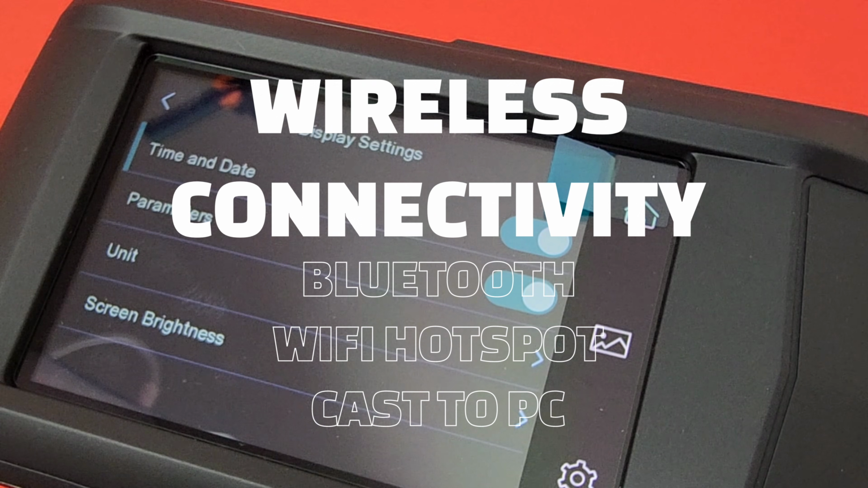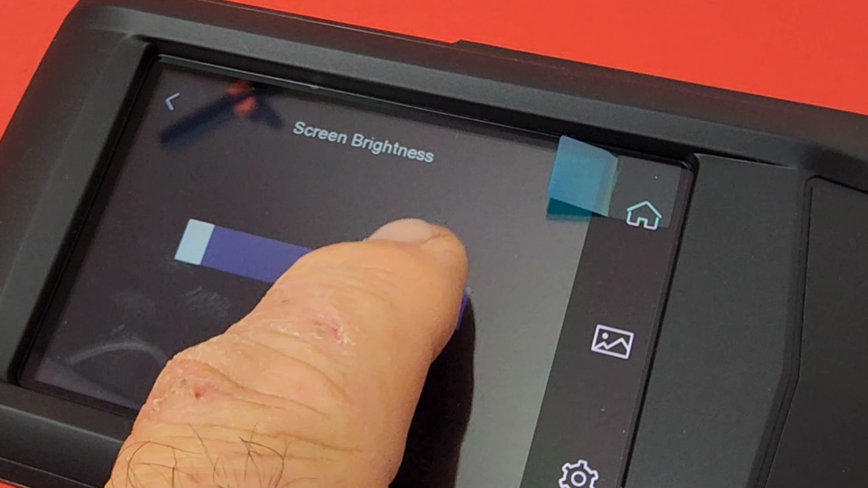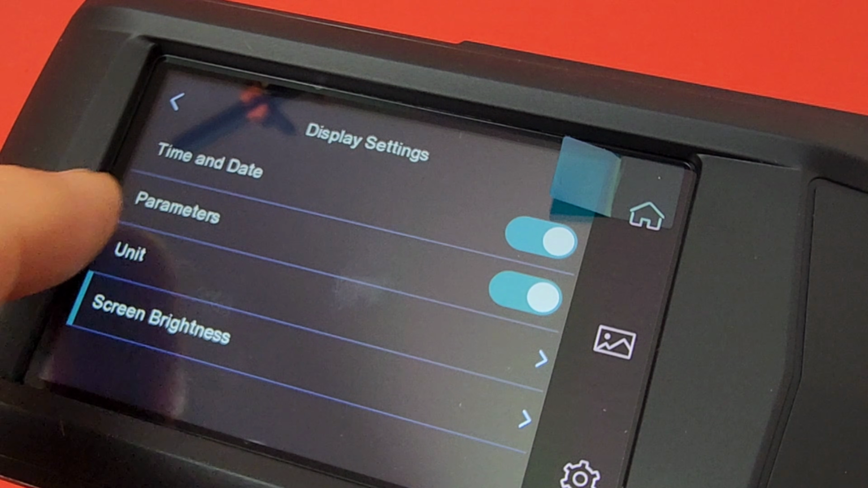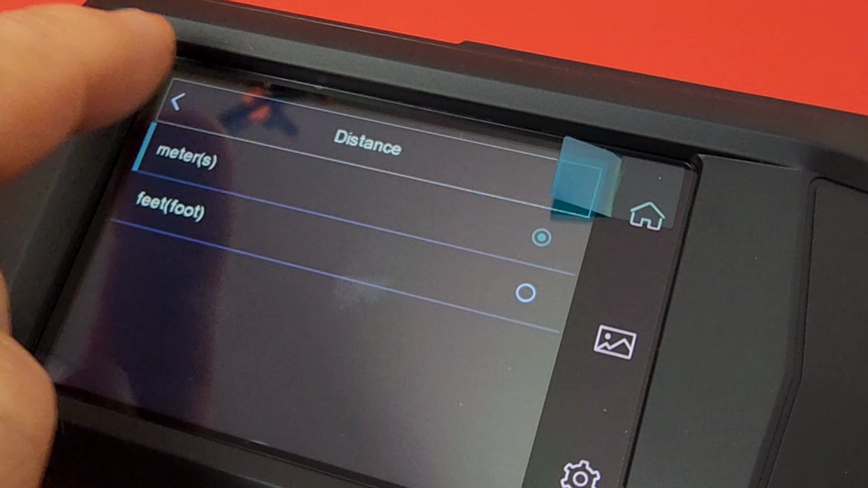So in terms of network settings, lots going on. Display settings, time and date, screen brightness. Right now I've got it turned down to low. We turn it up high. And look at that. Now, I like it on low personally. I mean, it's bright enough for me. Hey, your mileage may vary, but at least you have that option to bring it up.